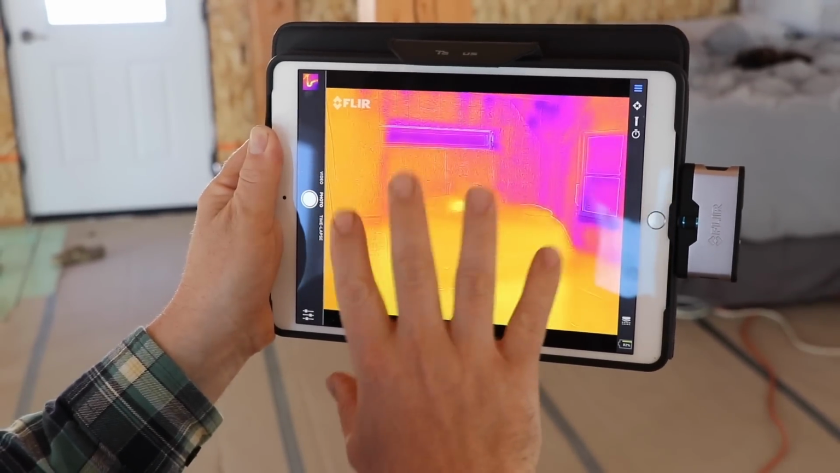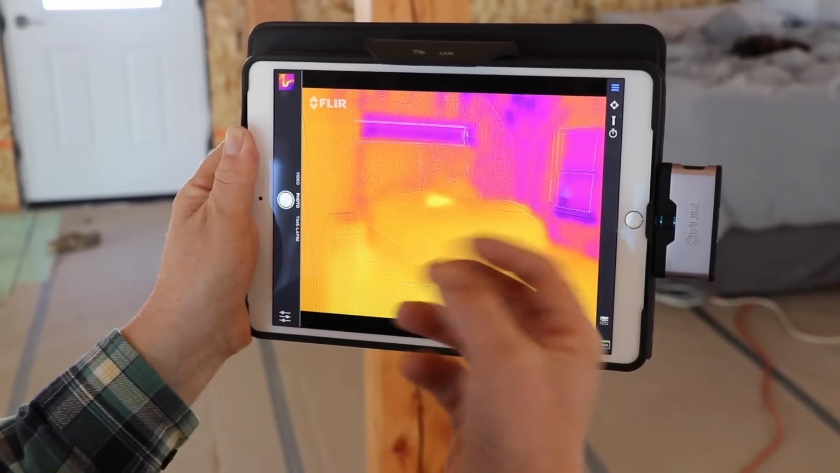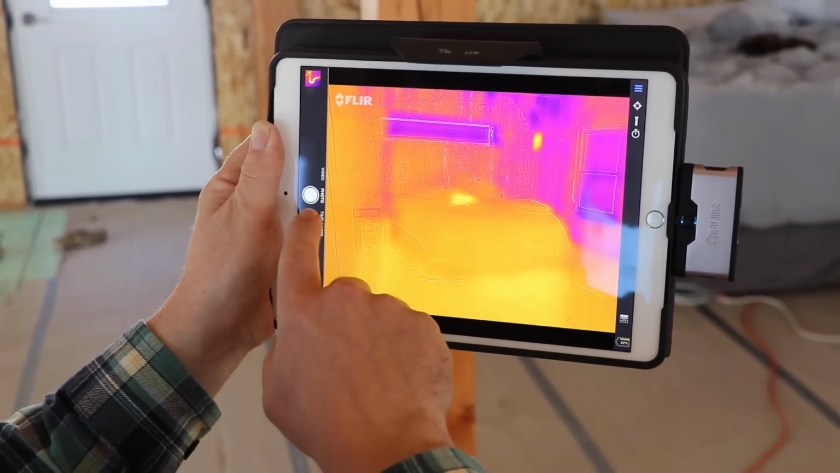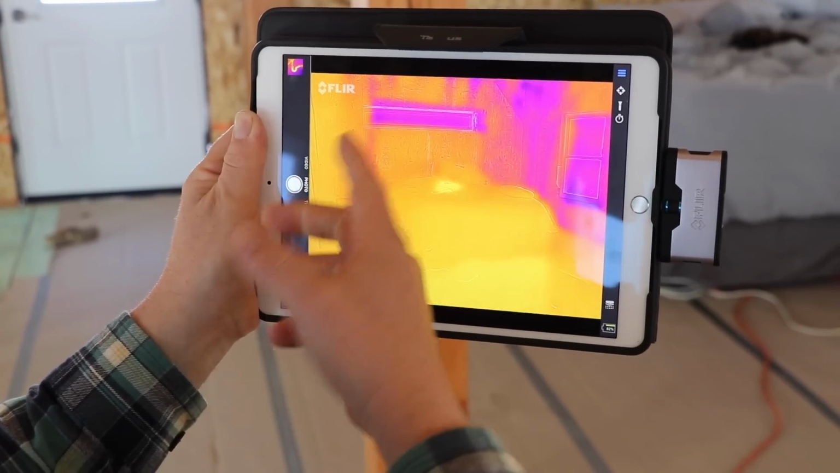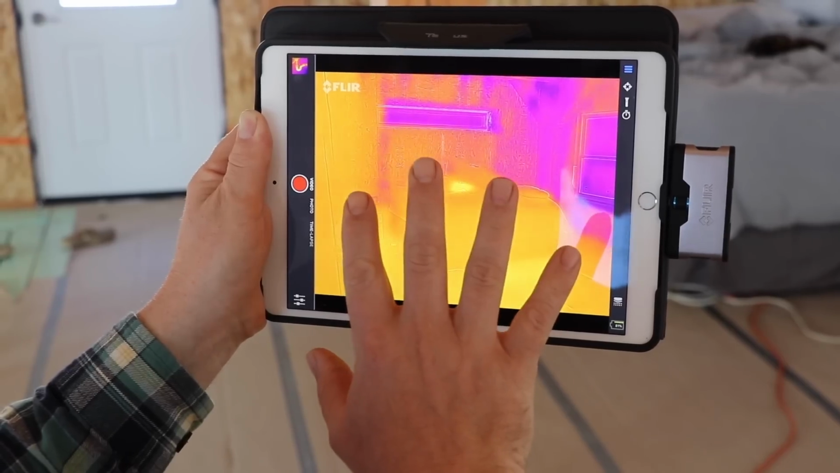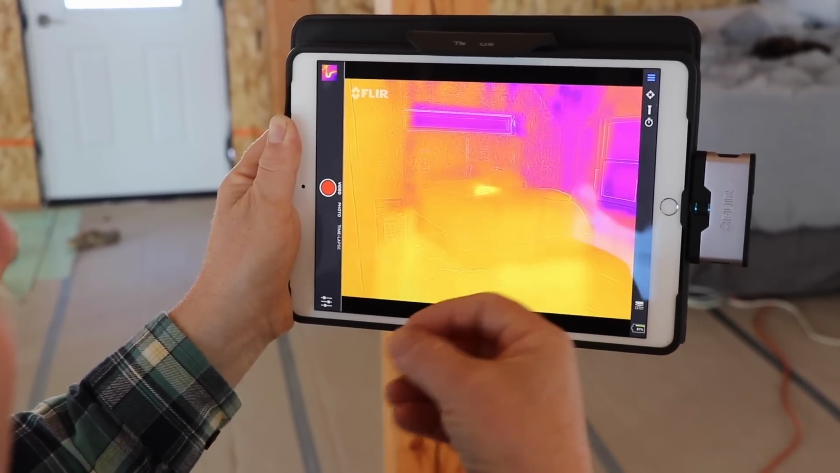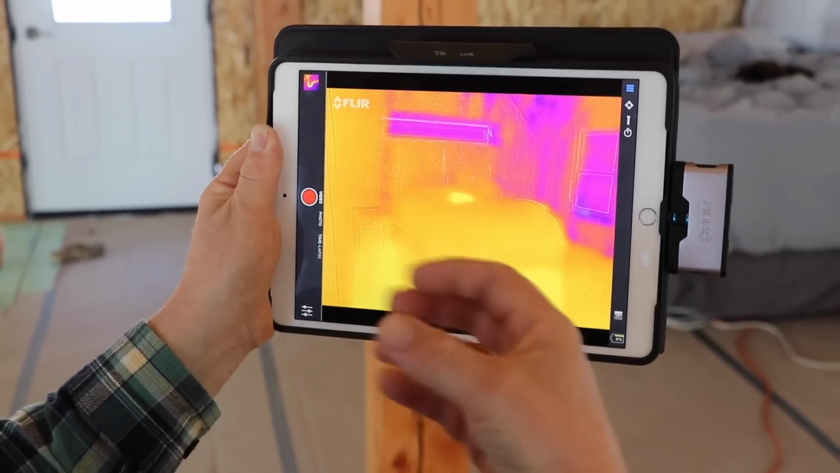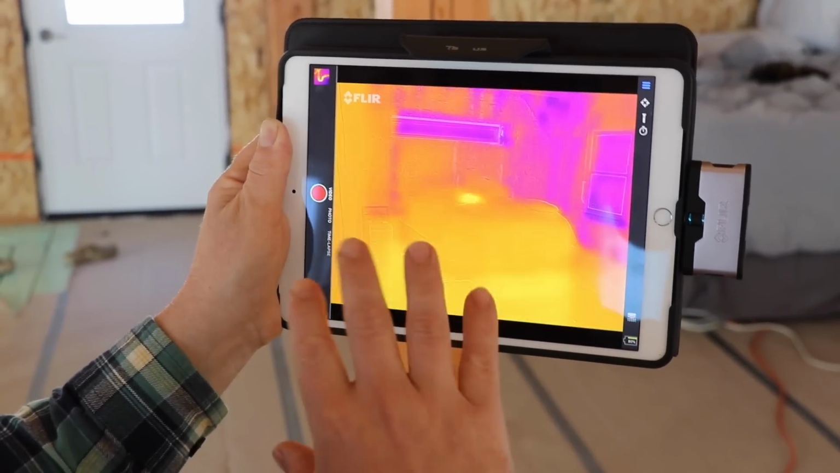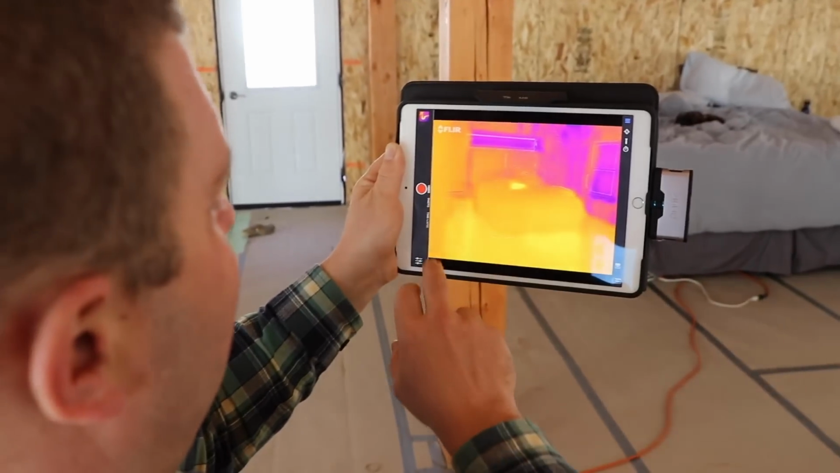This app or this camera system is capable of 3 different things that are really similar to what you're probably accustomed to with a regular camera app. It can do video, and the video is capable of audio. So if you wanted to make notes about something, or maybe if you're a contractor and you're doing a home audit, you can record video and make audible notes, and that audio is included in the video.